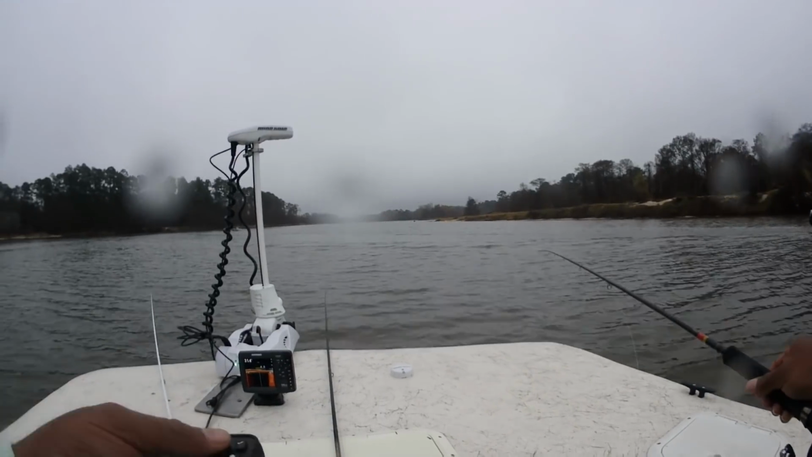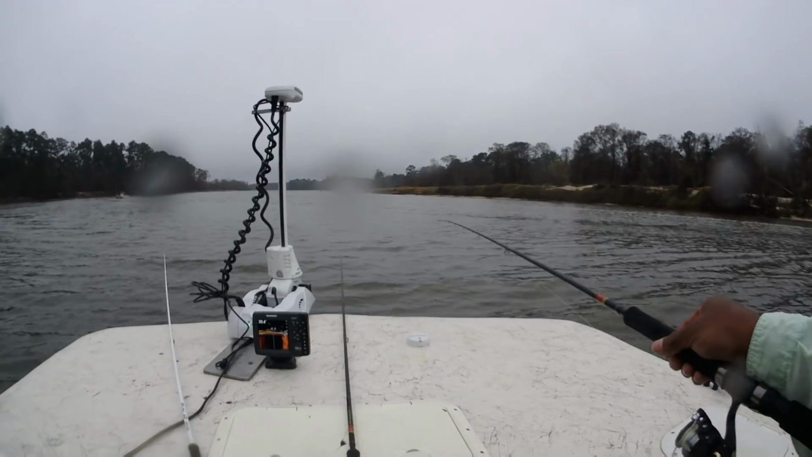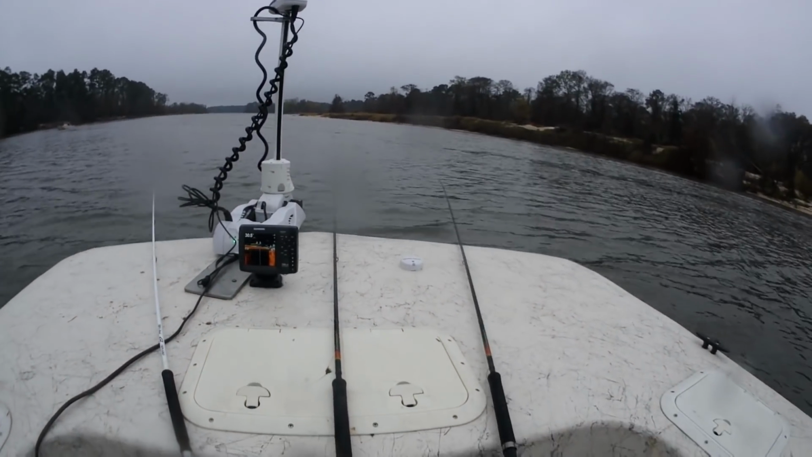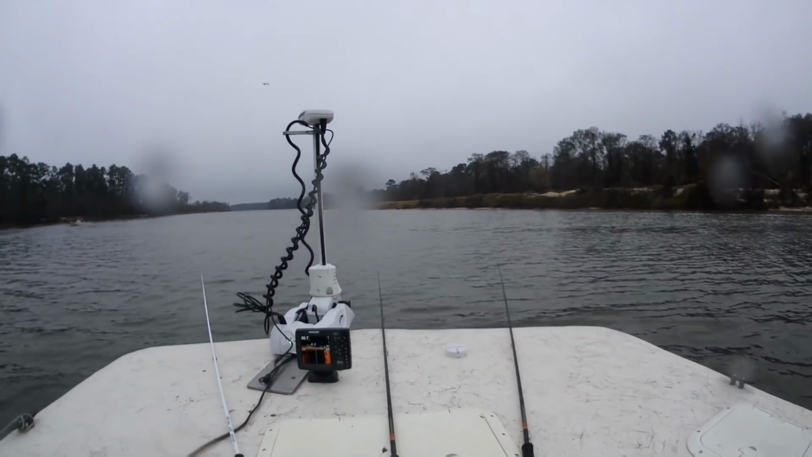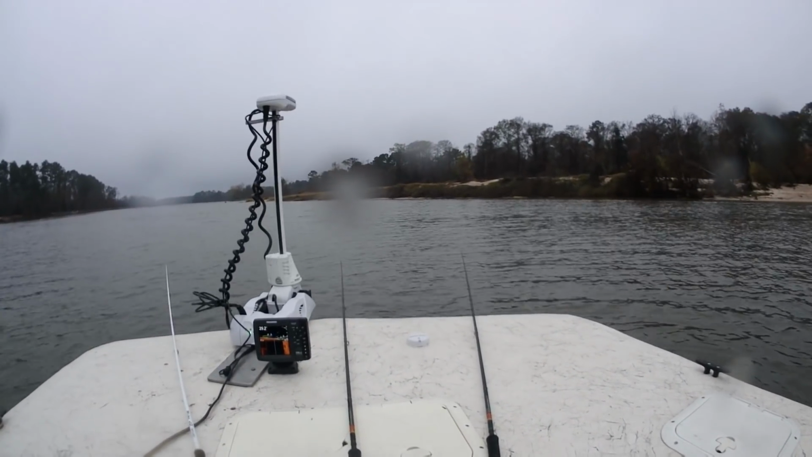And right there, guys, you can see how that depth is dropping off. We're just in 28, and just that quick we're over 32 feet of water. So as I say, y'all, the bottom contour can be played as structure also. And that's what I've been doing. It's been working out pretty good for me.